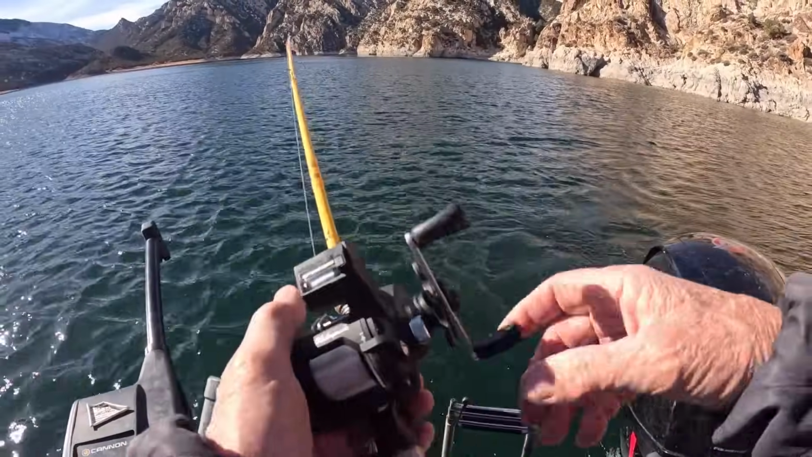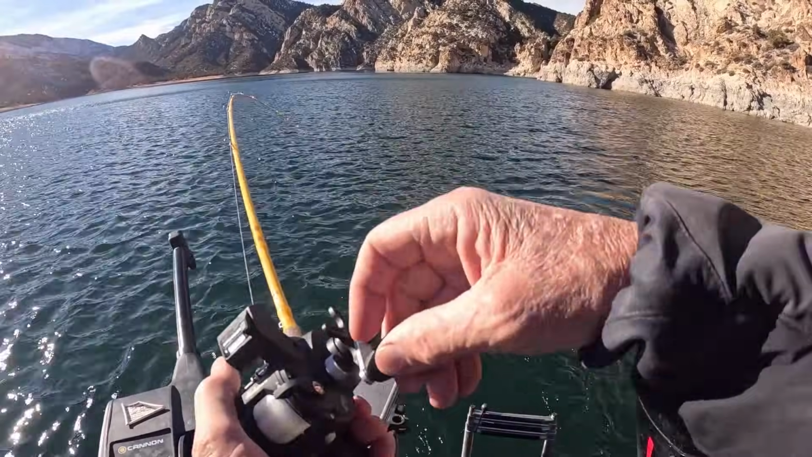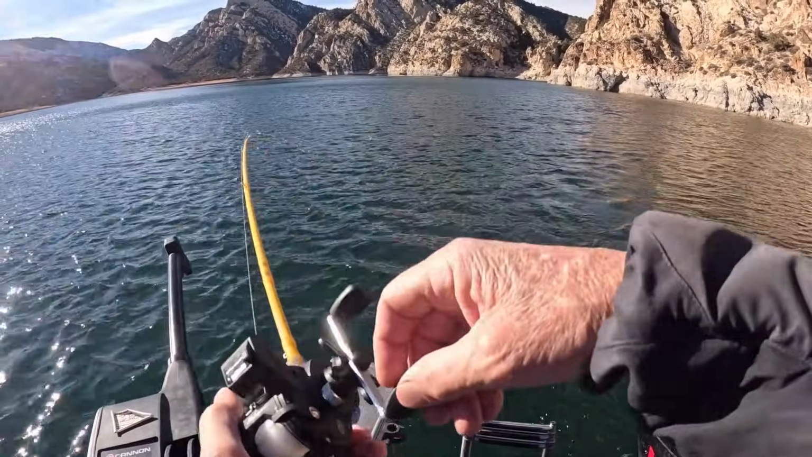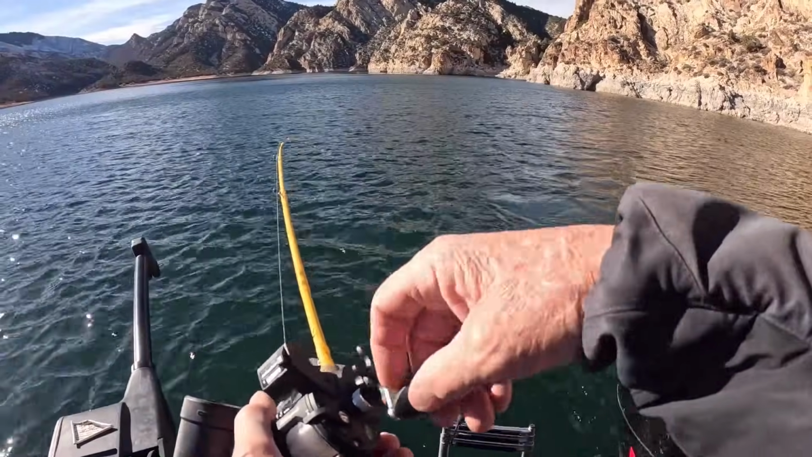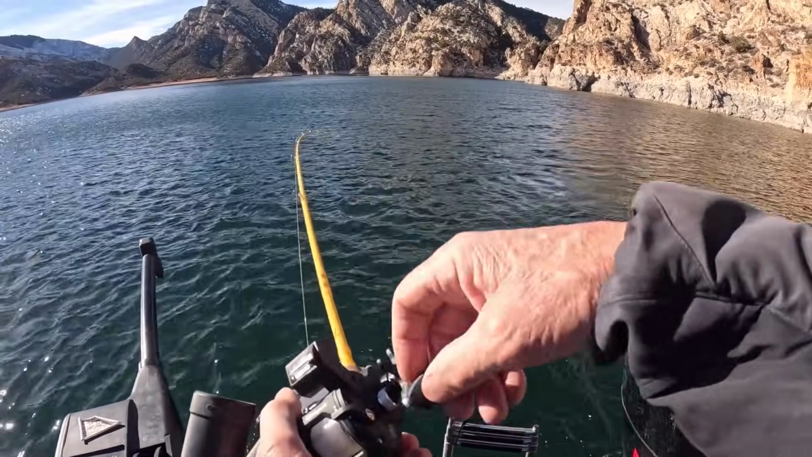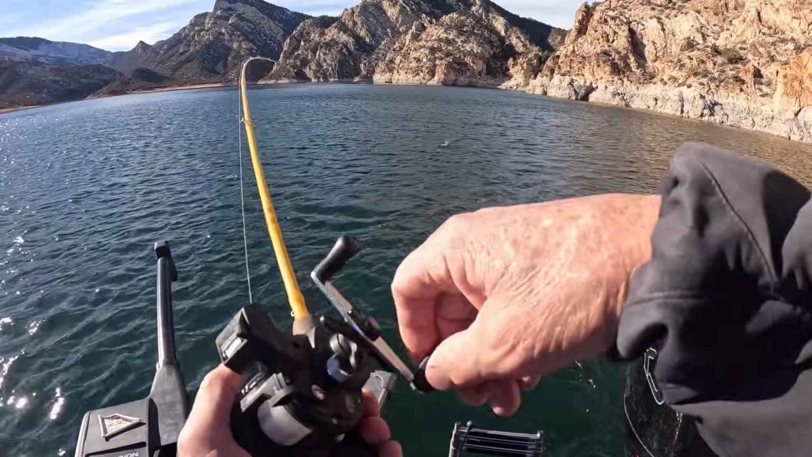Have something down there. We don't know for sure yet. Feels good, feels heavy, or heavier. Nothing like those spawning kokanee that we had in September and August, but we'll just have to see what it is. It's coming to the surface quite quickly.